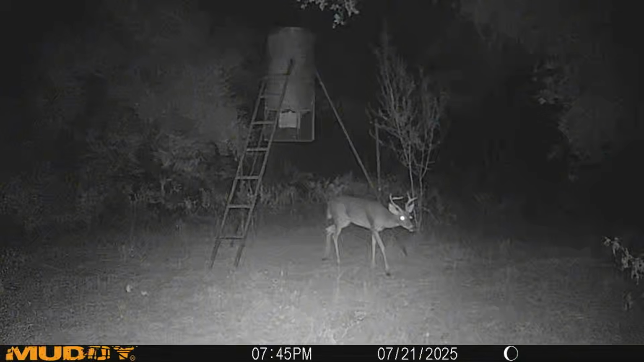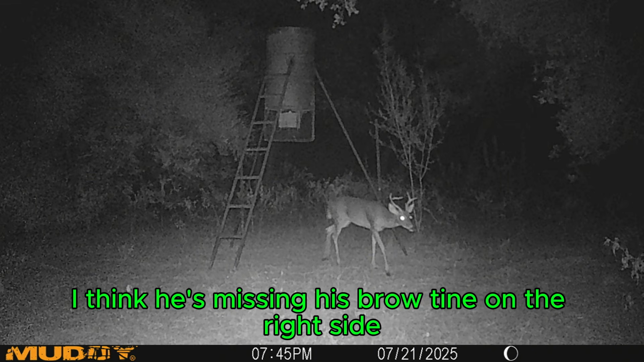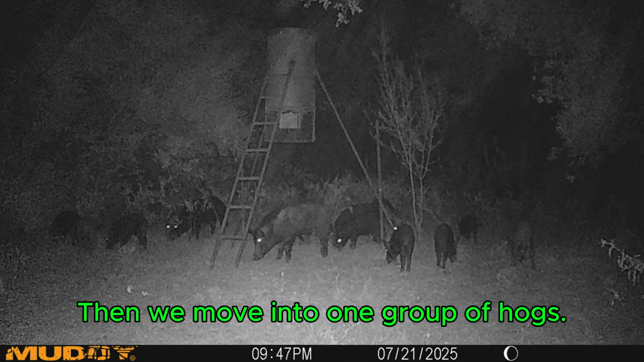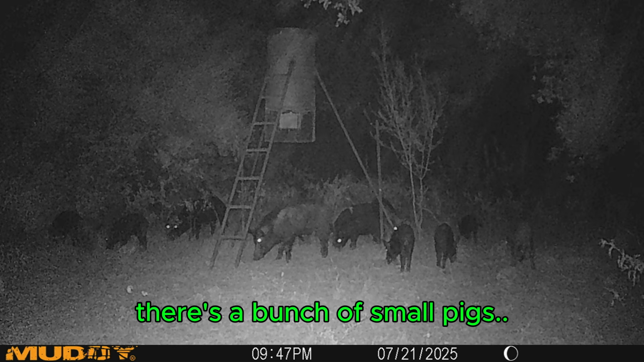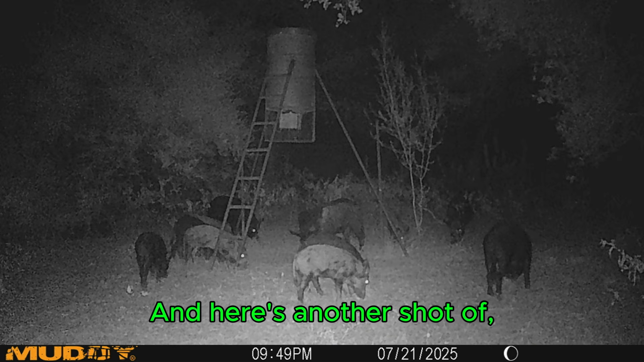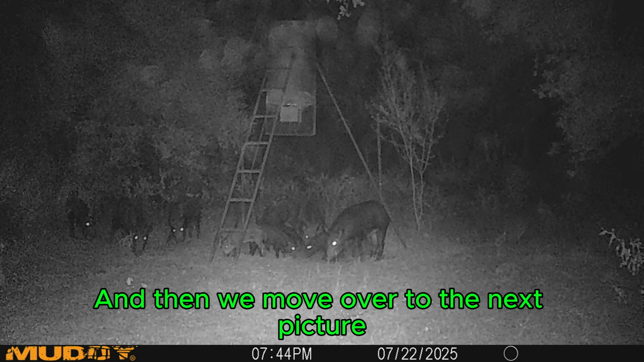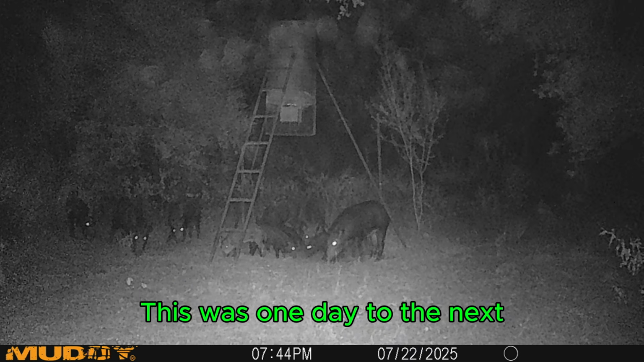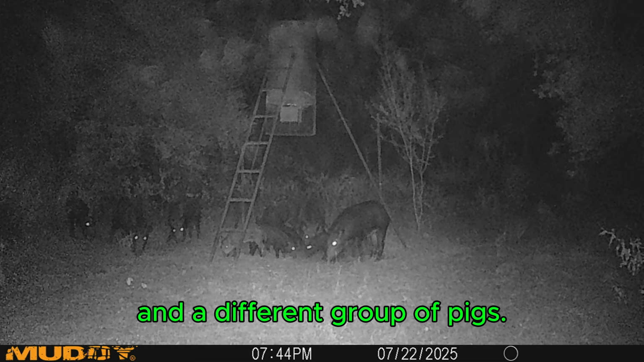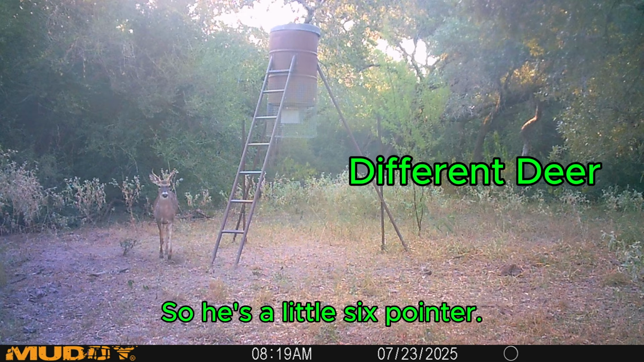So here we go. The first picture here is of a little buck, little 5 pointer. I think he's missing his brow tine on the right side. Then we move into one group of hogs. There's, I don't know, a bunch of small pigs. And here's another shot of, I think, that same bunch. And then we move over to the next picture, and this is a different group of hogs here. This was one day to the next in a different group of pigs. Here's that little buck again. He does have a brow tine on his right side, so he's a little 6 pointer.